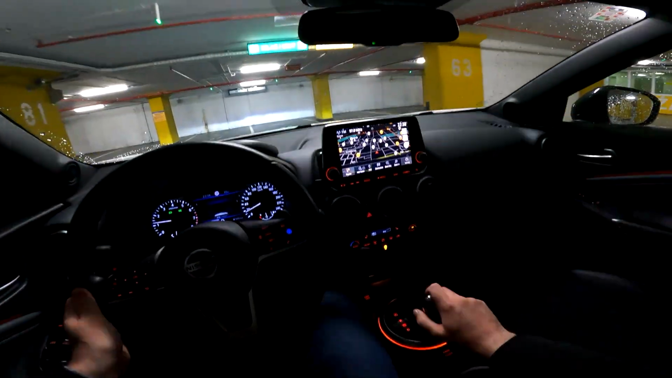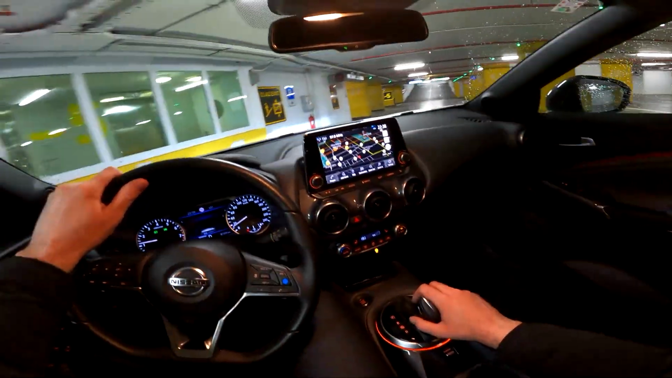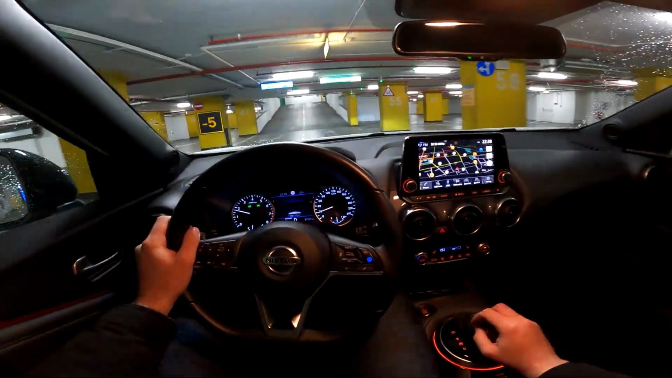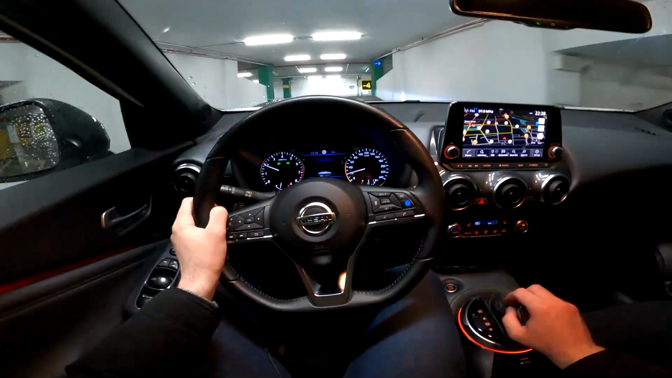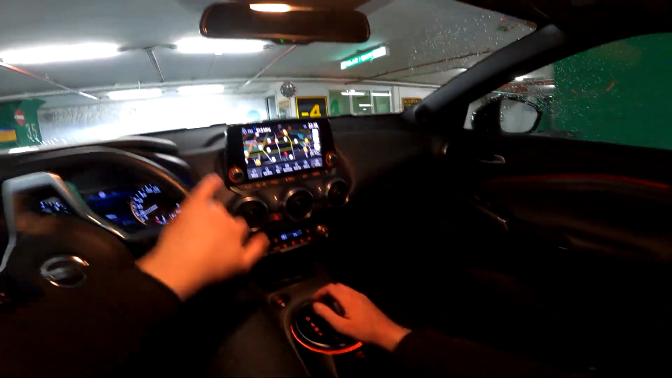We do have a nice 8-inch screen in the middle. Let me actually turn on this light, maybe you'll see it better. So yeah, 8-inch screen in the middle, and on the base trim you would get the 7-inch. And we do have the Tekna trim here, so this car is basically fully packed.